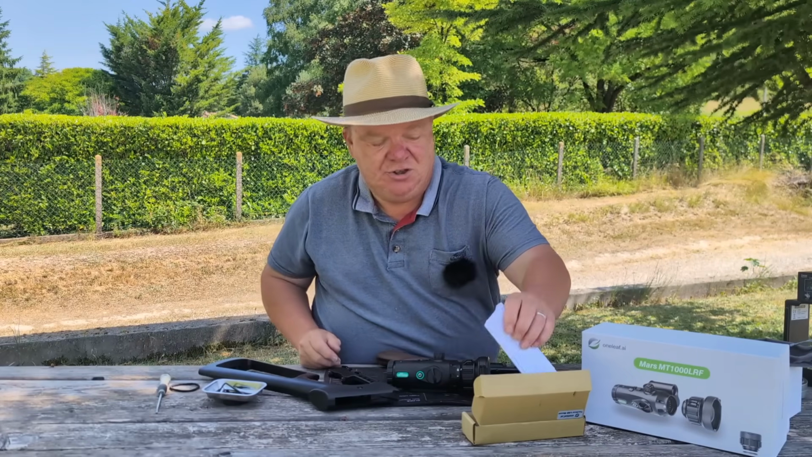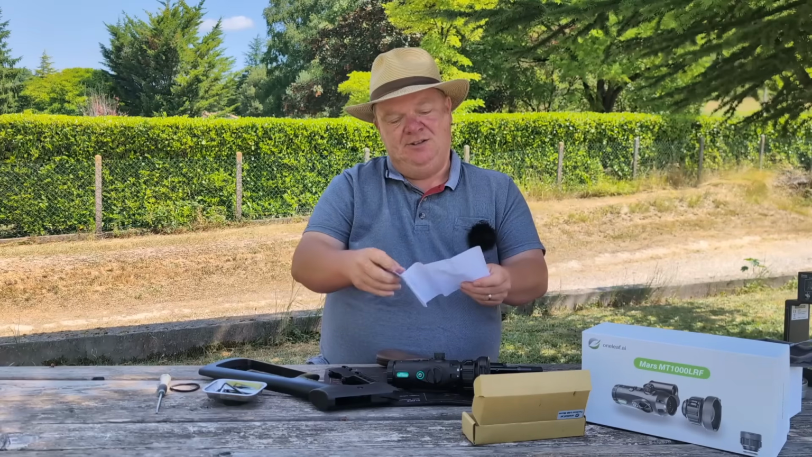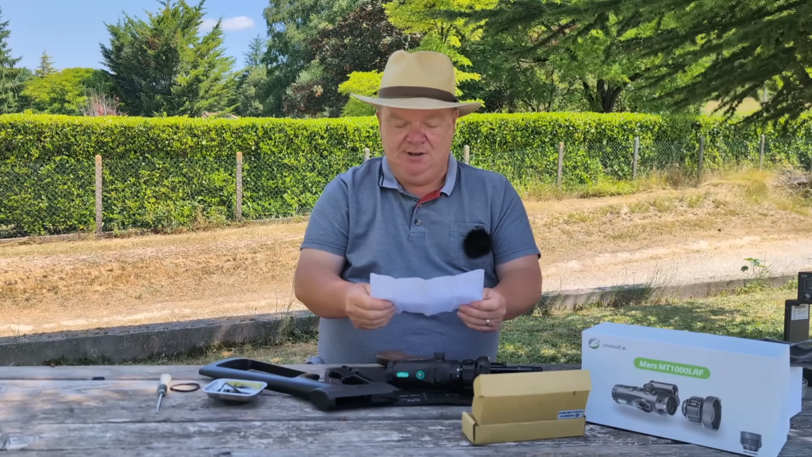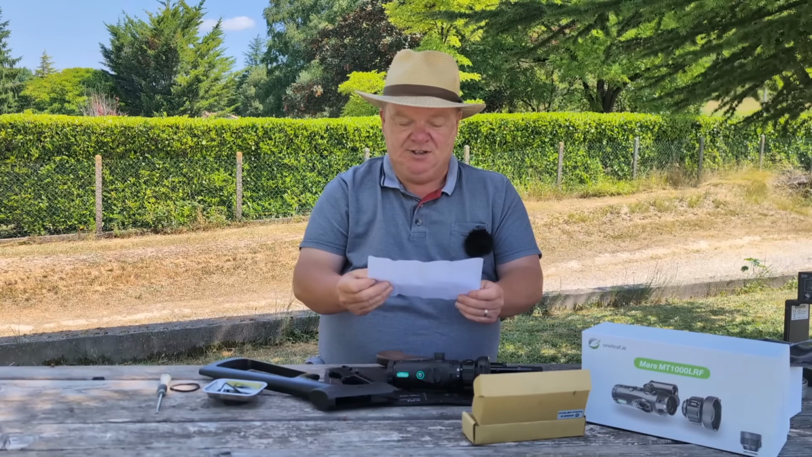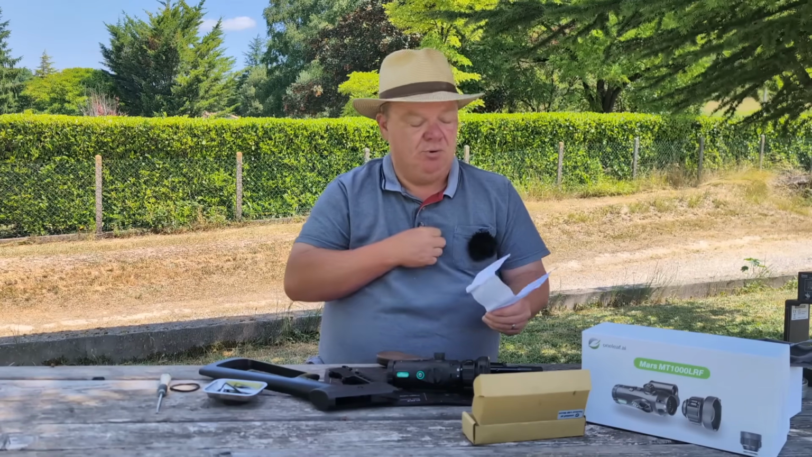We do have instructions in here. I'm just going to have a quick look at these, see what they are. Tactical LQD mount specifications: aluminium, black, Picatinny 20mm, dimensions 147 by 47 by 20, weight 86.5 grams.